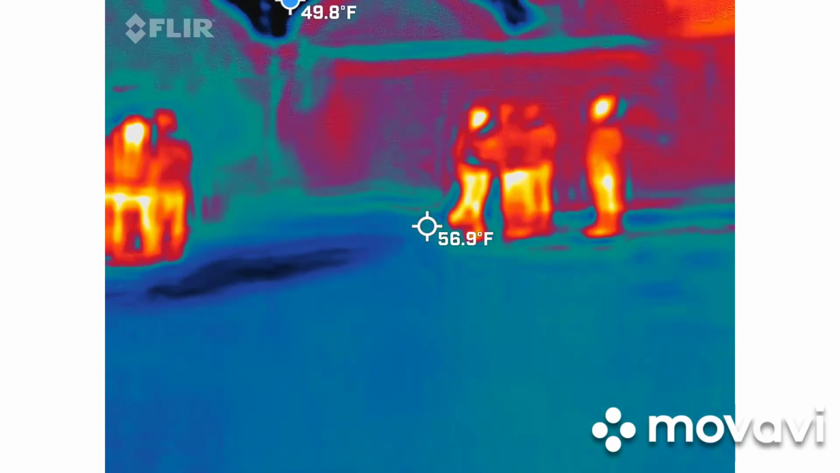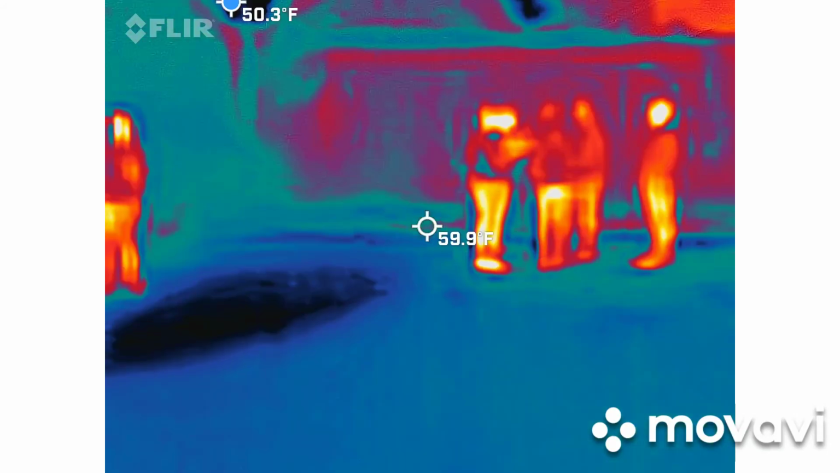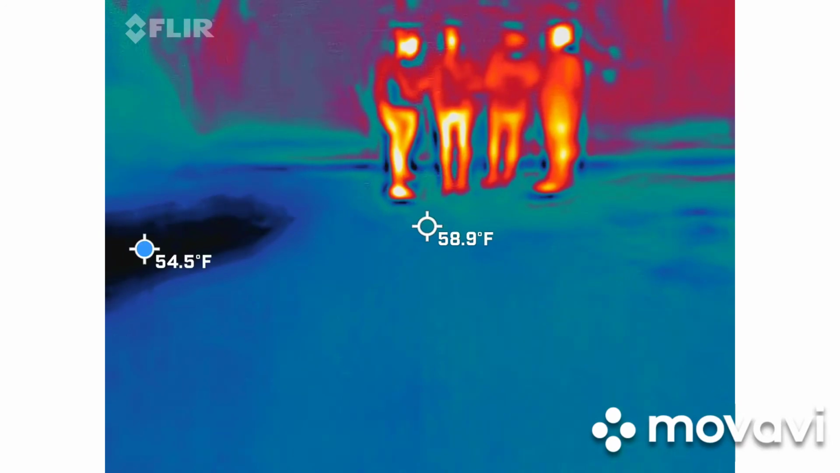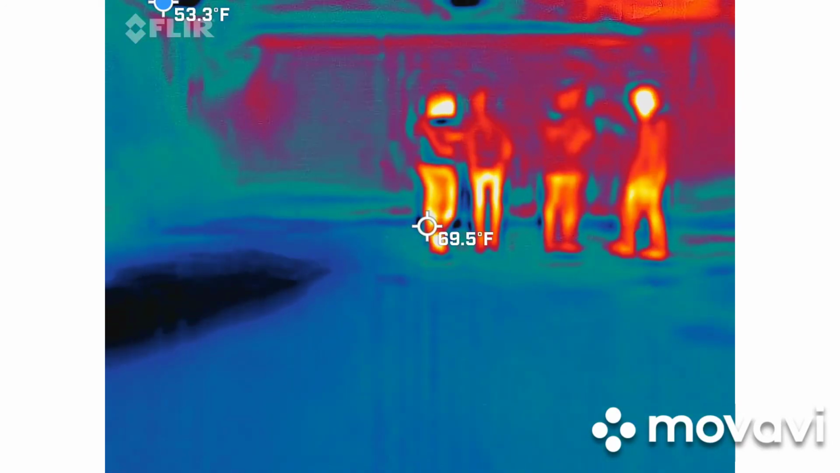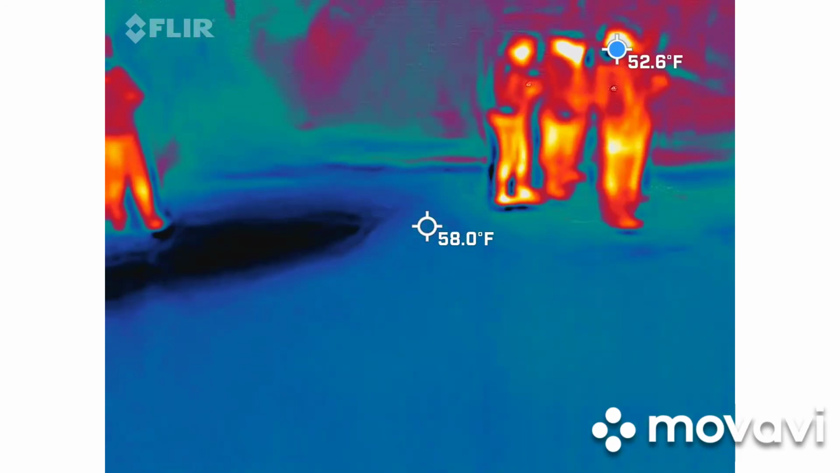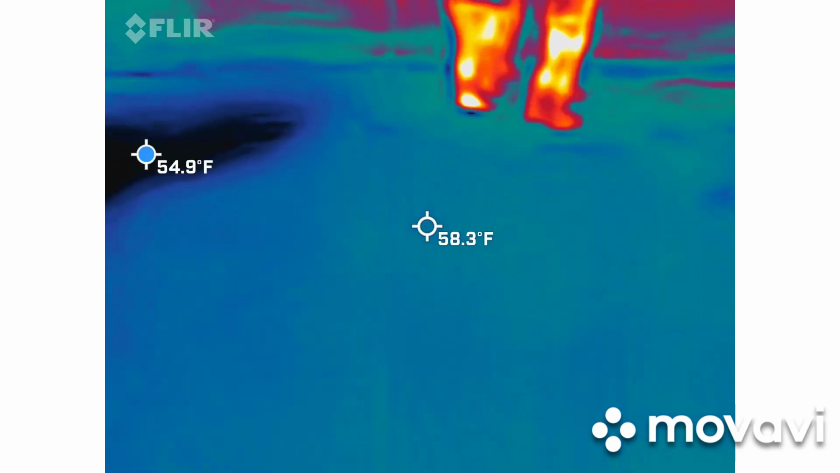So what am I really supposed to be looking for? You saw that freaked me out with the little thing. Basically, where it's the darker blue over here, but up off the ground. Then I get the sky. Not in the sky, but where people are. Yeah. And that's why my dad wanted the temperature difference.